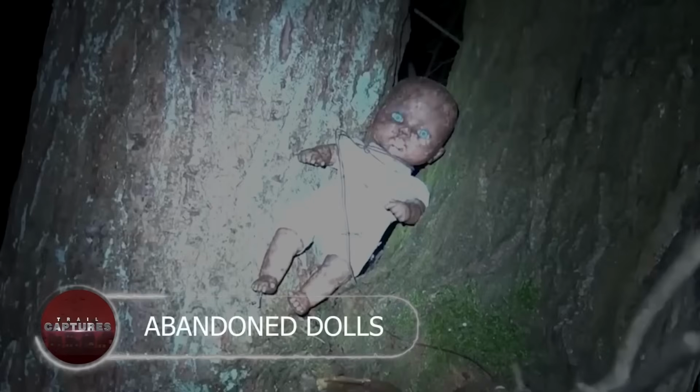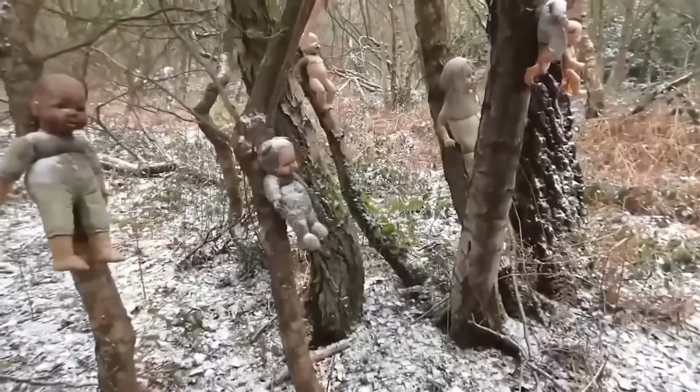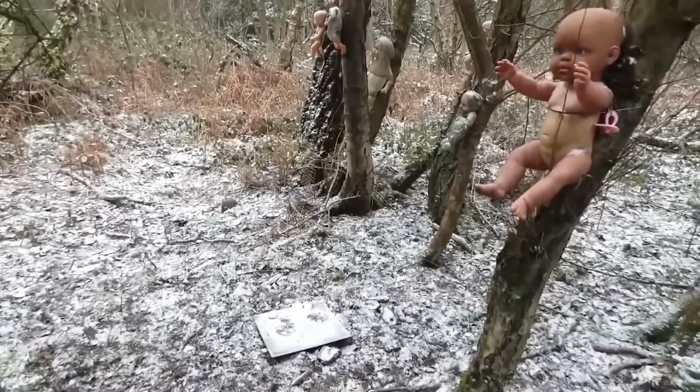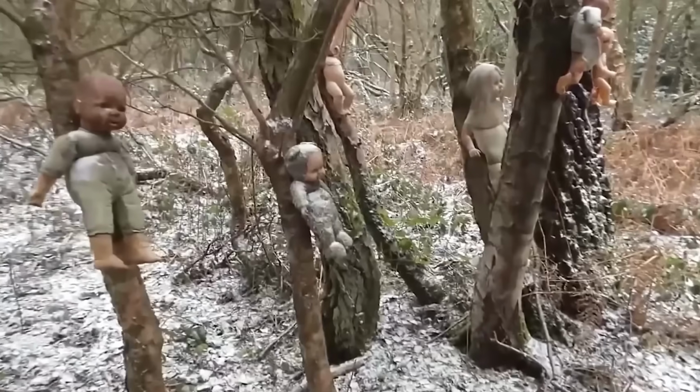Abandoned dolls. Okay, picture this, an island filled with grimy, forgotten dolls. Now that's the stuff of nightmares. Locals say these creepy dolls are like a message from beyond, and they even say prayers to keep those vengeful spirits at bay. Smart move, I'd say. Nobody wants a haunted doll chasing after them in the woods.